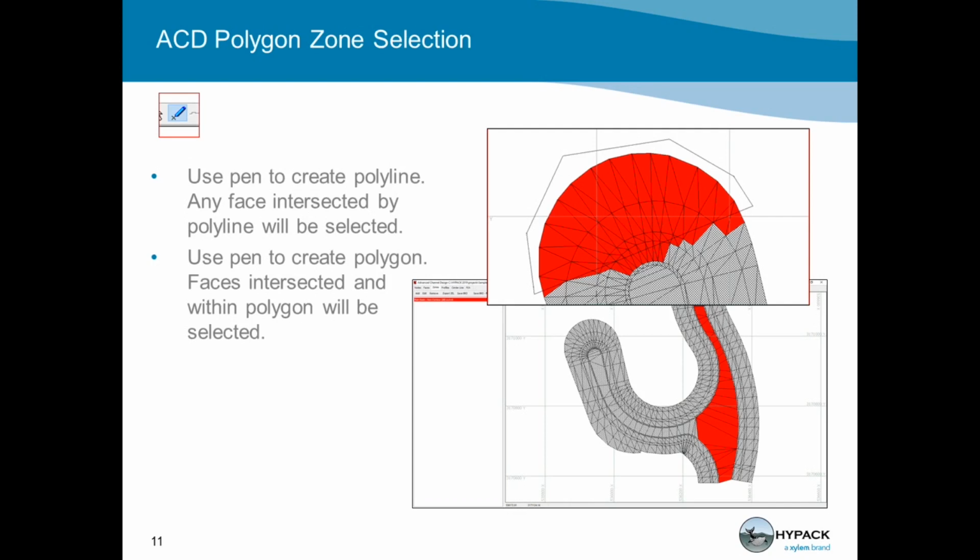So now as we're looking for this, what we can do is we can use the pen to create a polyline, and previously we would give you volumes either for the entire area or for faces. Well, now it's a little more user-friendly because you might need the volumes in this area over here. And I can just come over here and say, let's select this part of the channel, of the turning basin. Let's do the volumes on this area. So again, it's just to make it more user-friendly for you that we now have ACD, Advanced Channel Design, Polygon Zone Selection. There's going to be a lot more on this in the DREDGEPACK presentations that will be going on mostly tomorrow.